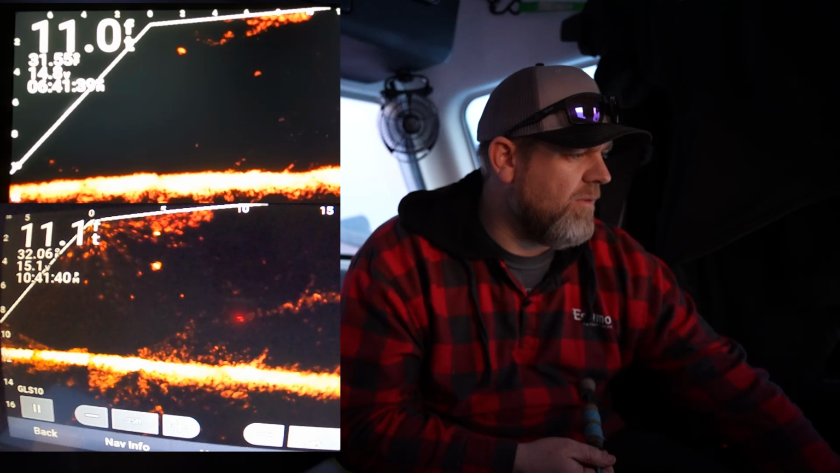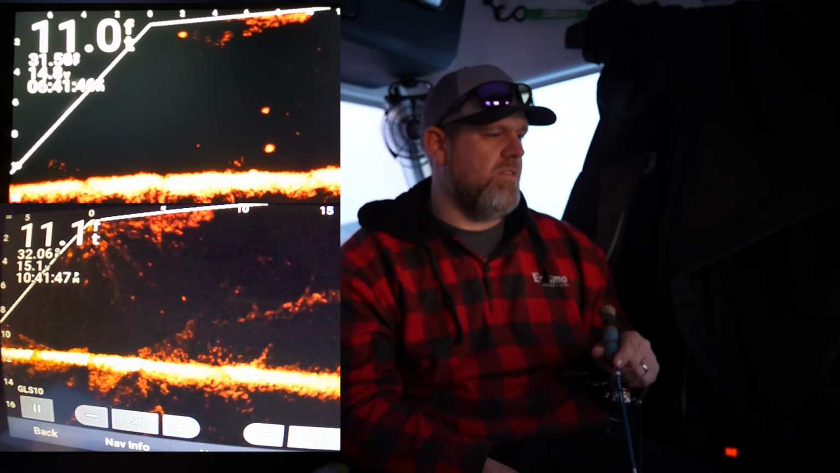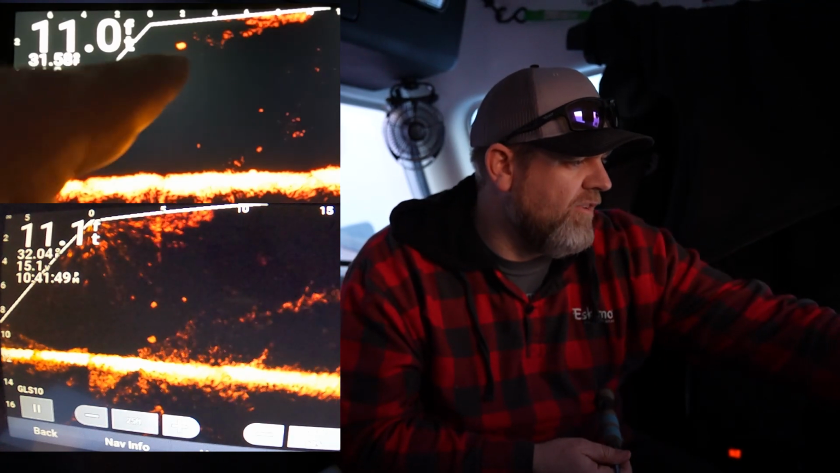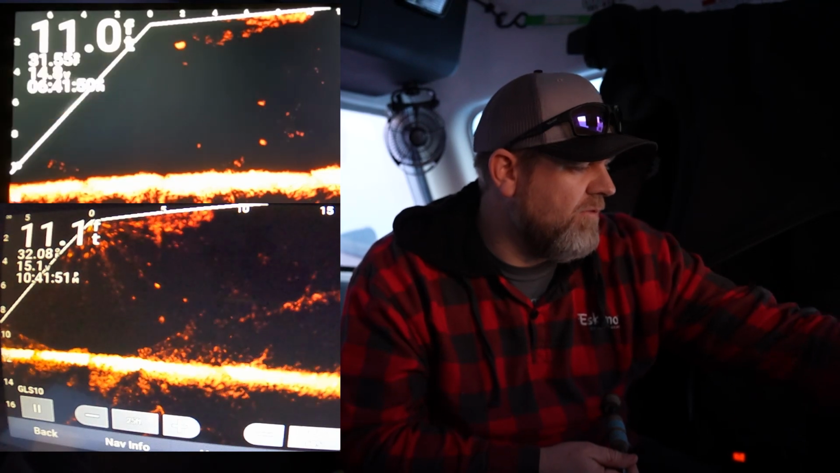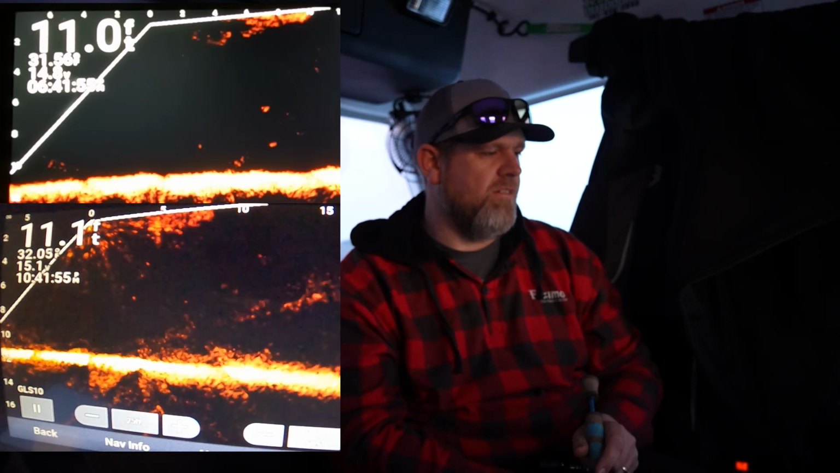Not quite as clear. Maybe clear it up there. There you go. Nice and clear. You can see 4 feet is right about in here. We're in between 4 and the ice. So yeah, I think 15 to 5 feet is very safe.